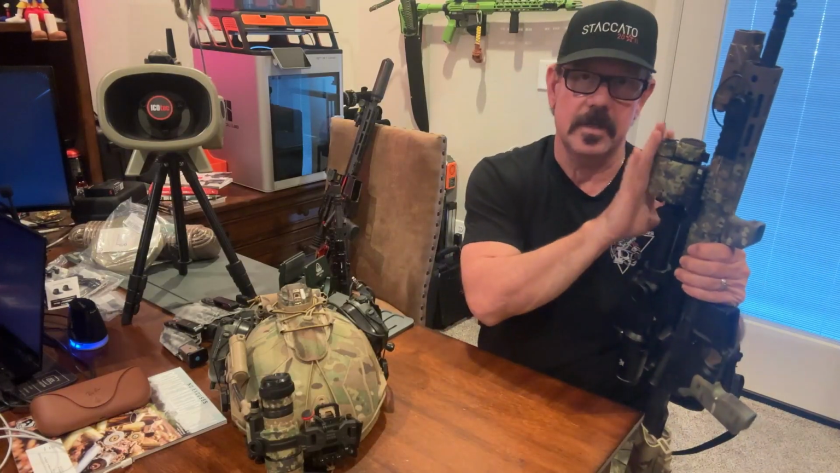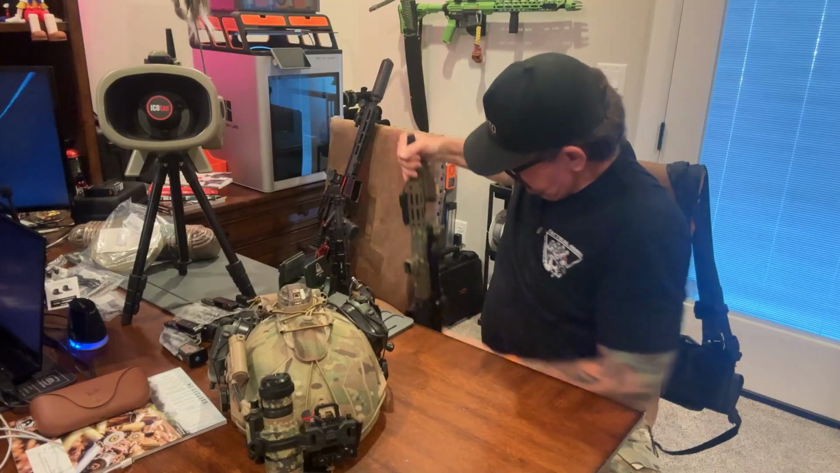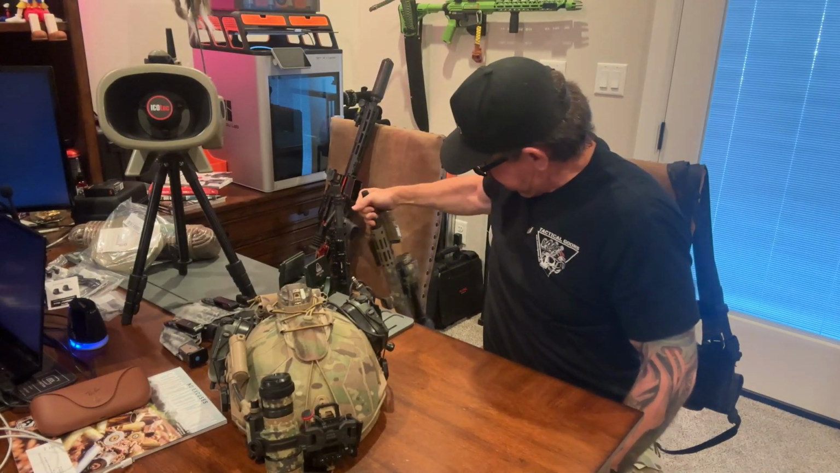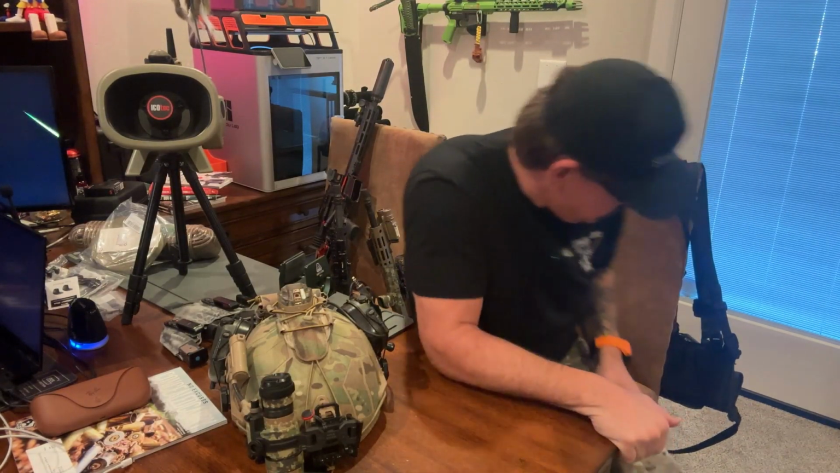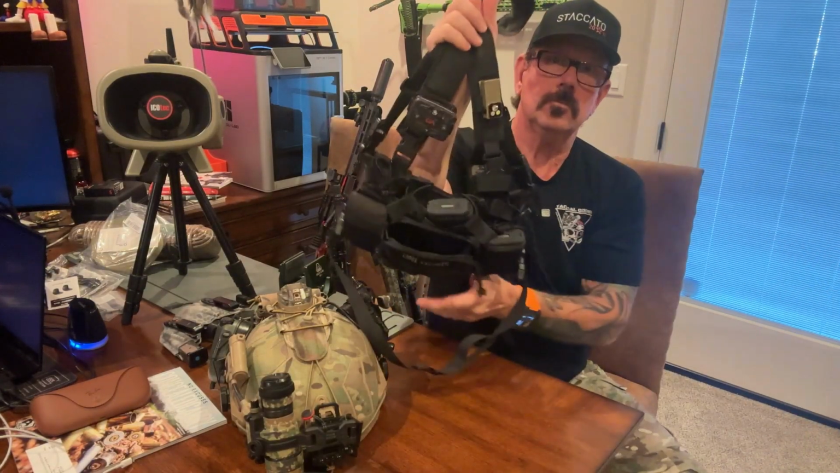So if I'm out hunting coyotes, I'm typically going to have the Thermite on my rifle on the tripod, and then I will typically have this little guy here. My Jerry, I will put into, put this guy down for just a sec. My chest rig, the Jerry goes right here.